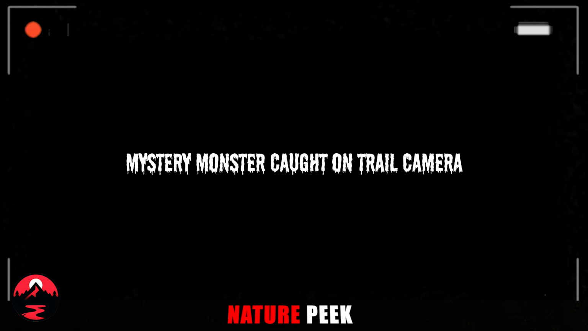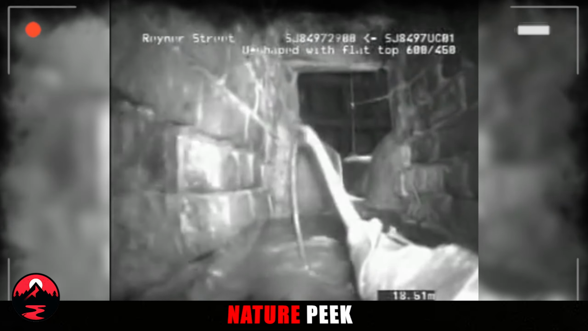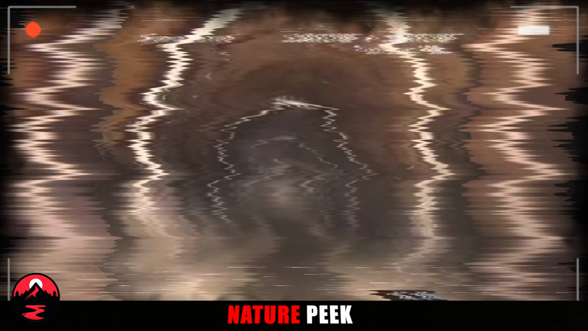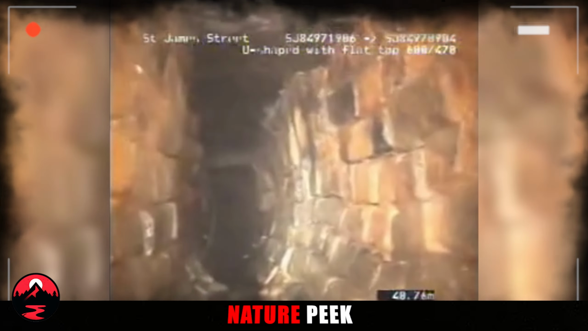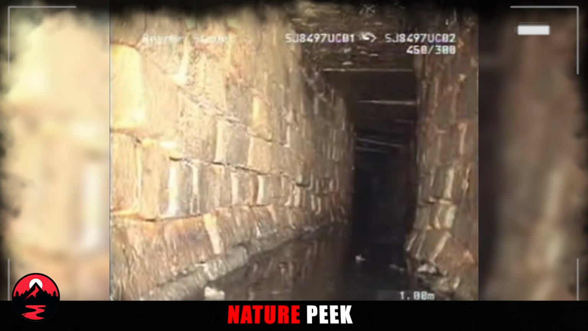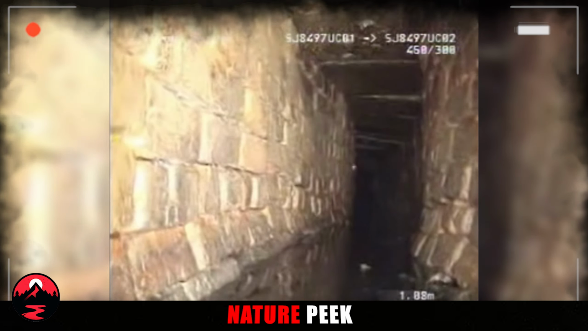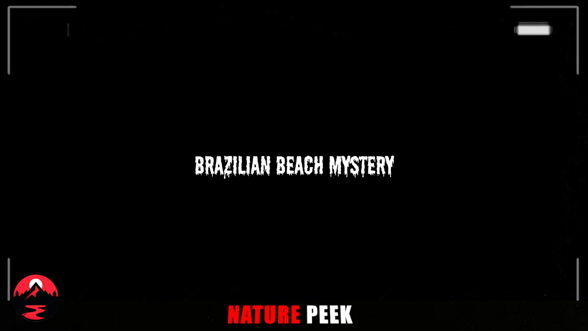Mystery monster caught on trail camera. Uh-oh, there's a creepy crawly or something lurking down below. Workers at a local site got spooked by a weird noise coming from the sewers. They said it sounded almost human-like. Shivers down your spine yet? The manager, bless their heart, wasn't taking any chances. They checked the security footage, and what they saw, well, let's just say it wasn't your average sewer rat. Take a look and see for yourself. What do you think this mystery monster might be? It definitely doesn't look like anything from your neighborhood bingo hall.